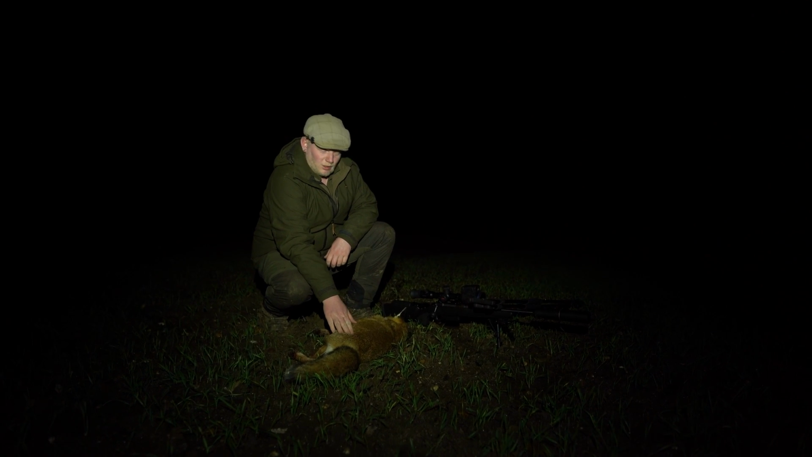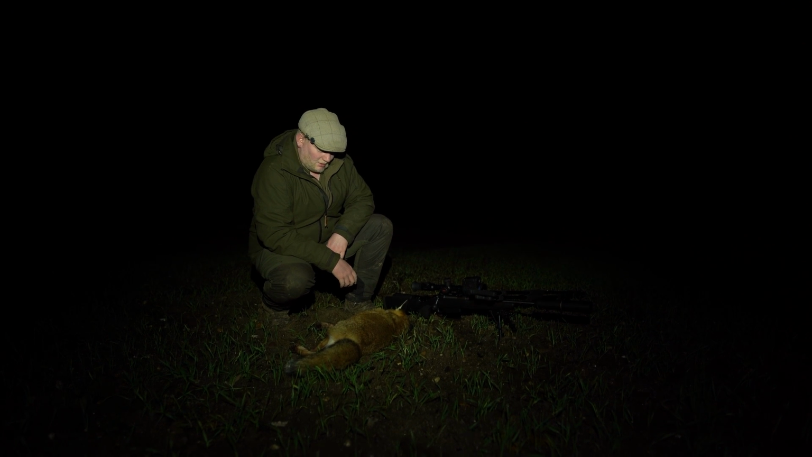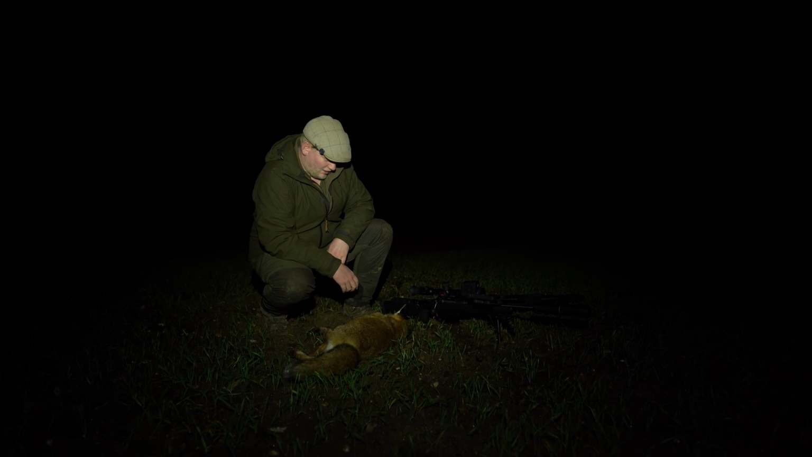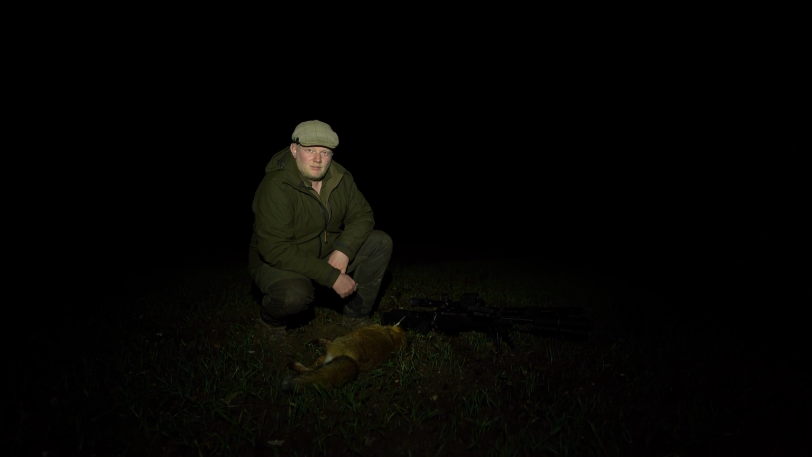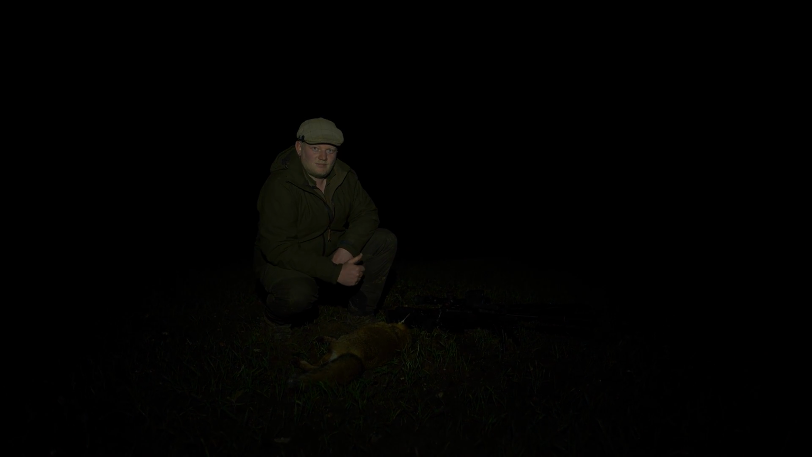So that's another dog fox taken care of off this farm. The Hornady V-Max definitely put a stop to them in their tracks. So I'm happy with that for tonight. It's just gone midnight, so we'll get it all wrapped up, everything back in the truck, and we'll head home. Thanks for watching.